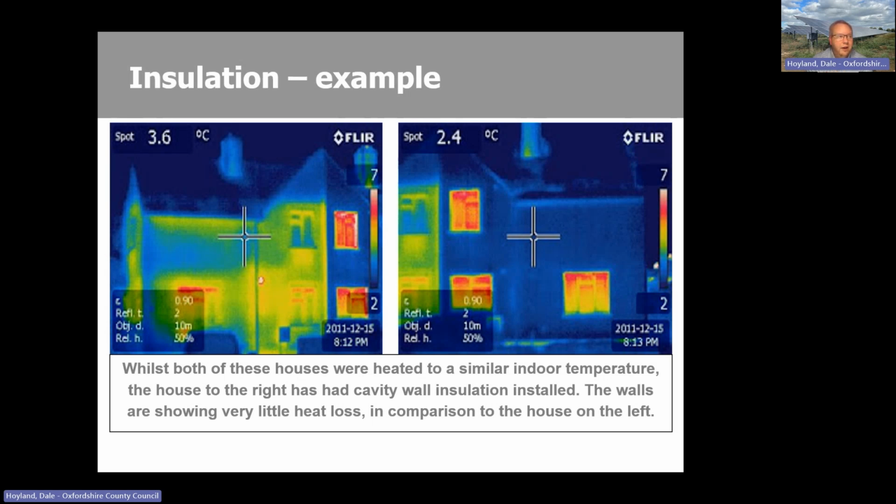Presumably the screed is just an aesthetic application for those properties, but actually will be helping to insulate. If you add weight of material or insulation to a wall, it will help. But also bear in mind that the screed itself will be a slightly different material, so may have a slightly different emissivity value assigned to it. Worth considering, but it will reduce the heat loss from that area of wall anyway.